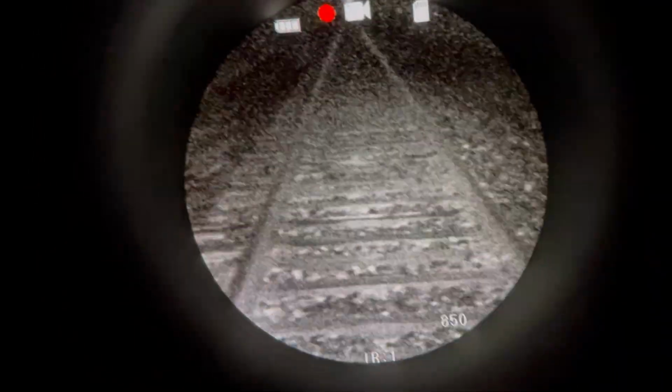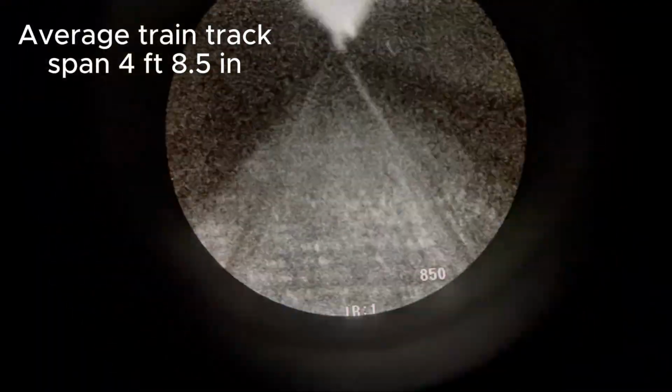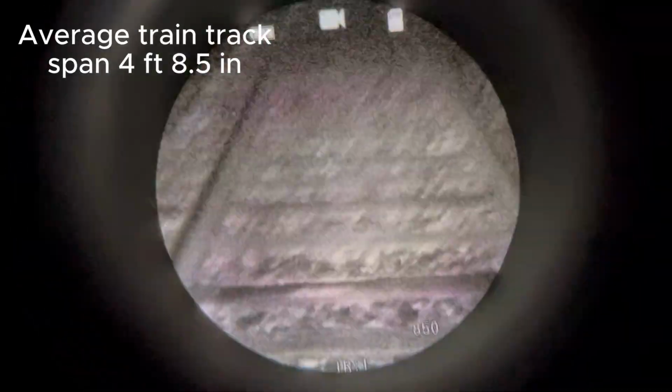Here I'm recording what it looks like to navigate with this thing. It's tough. I mean, I'm walking right on the train tracks and it barely picks up the span of the tracks there. The field of view really hinders the ability to use this while moving.